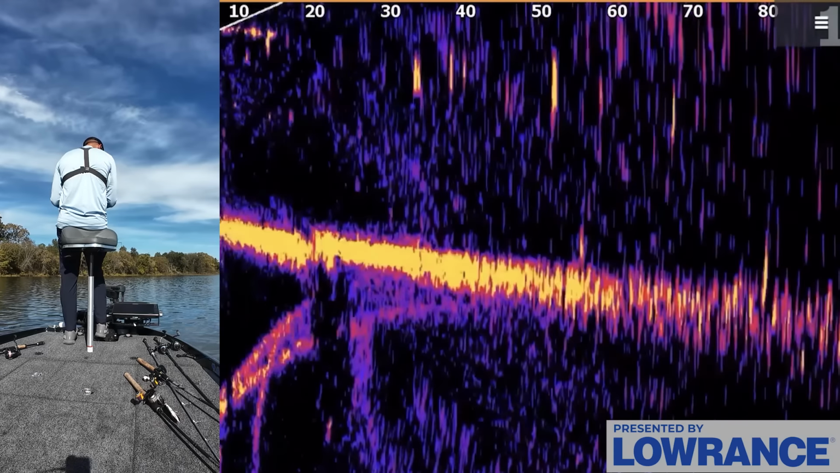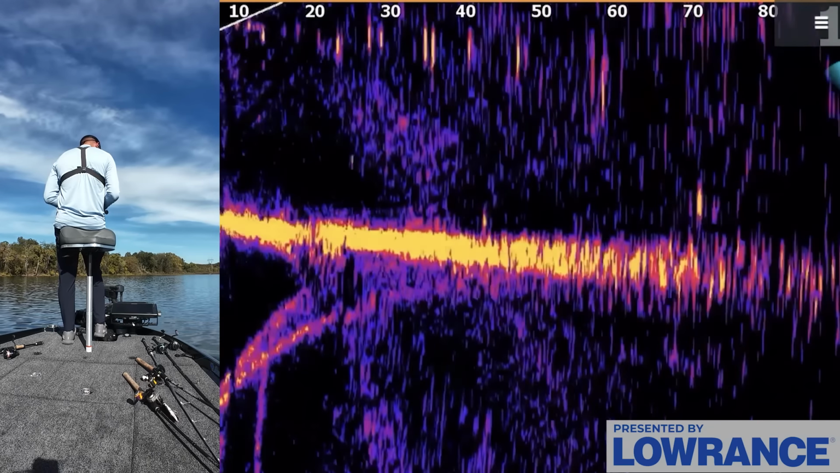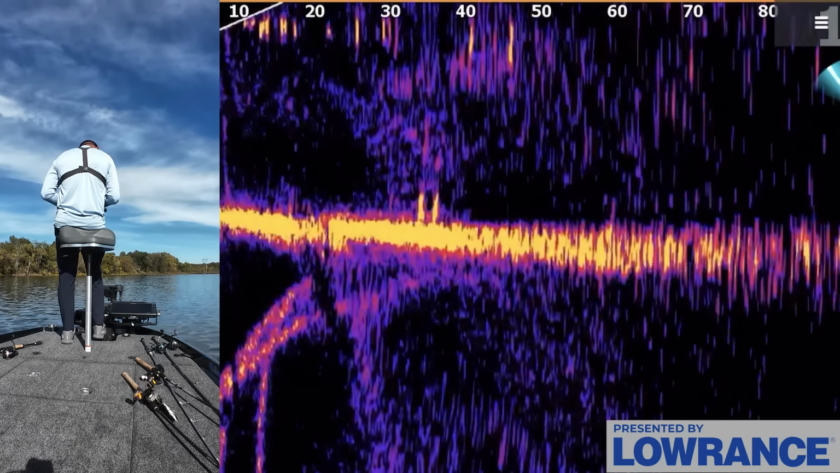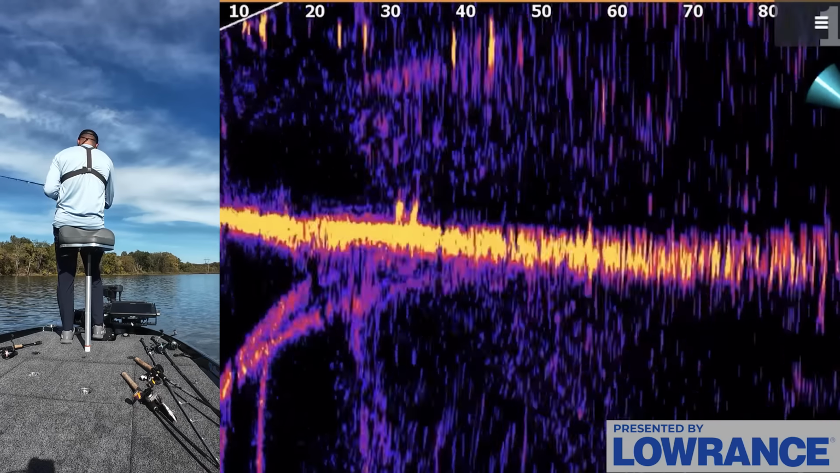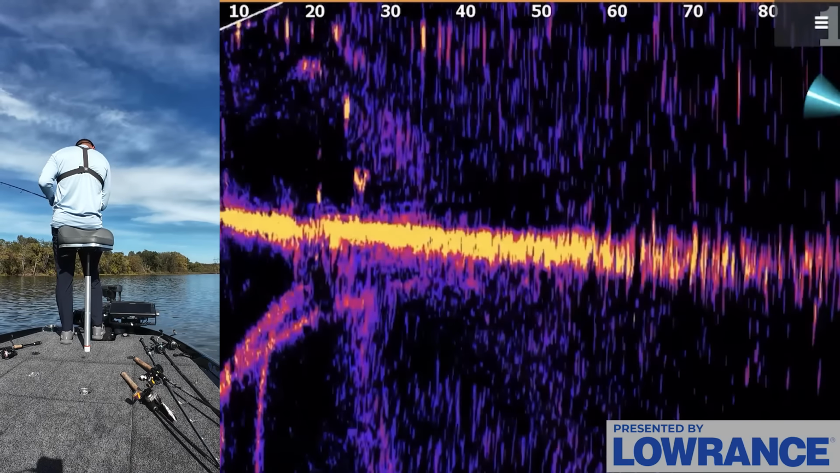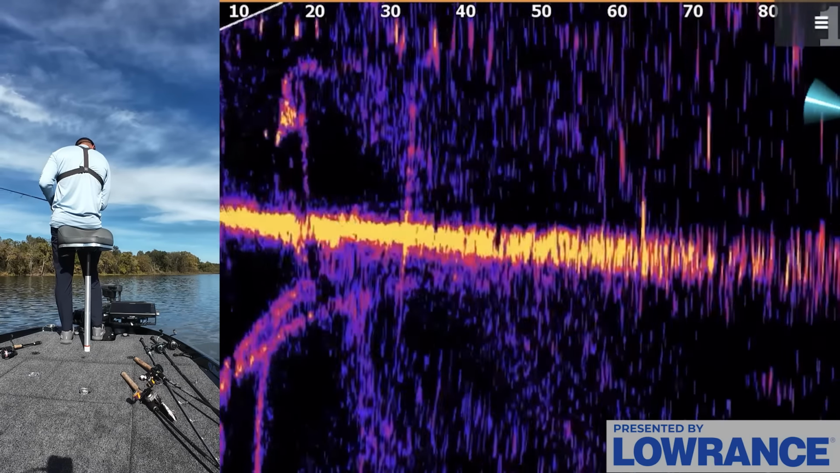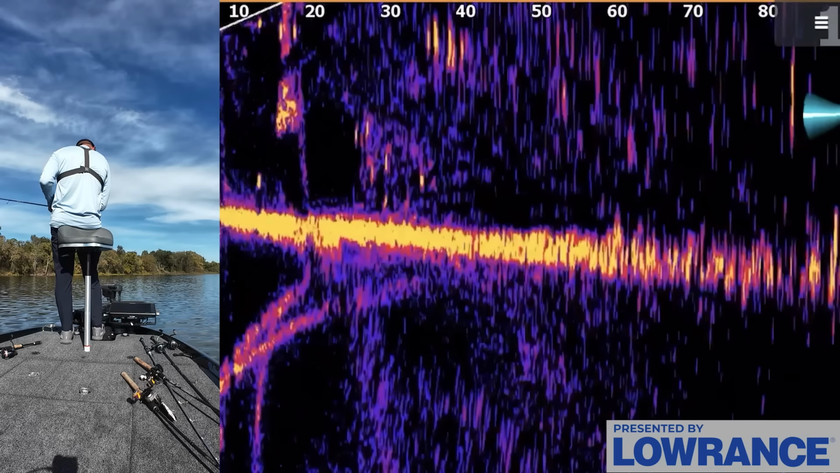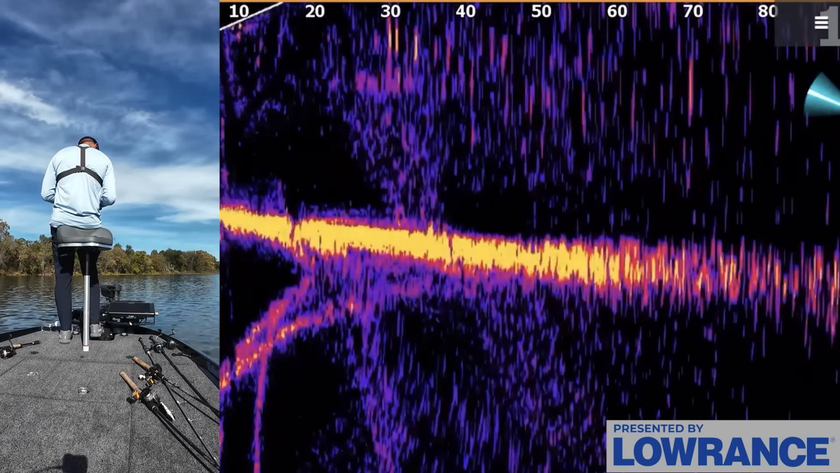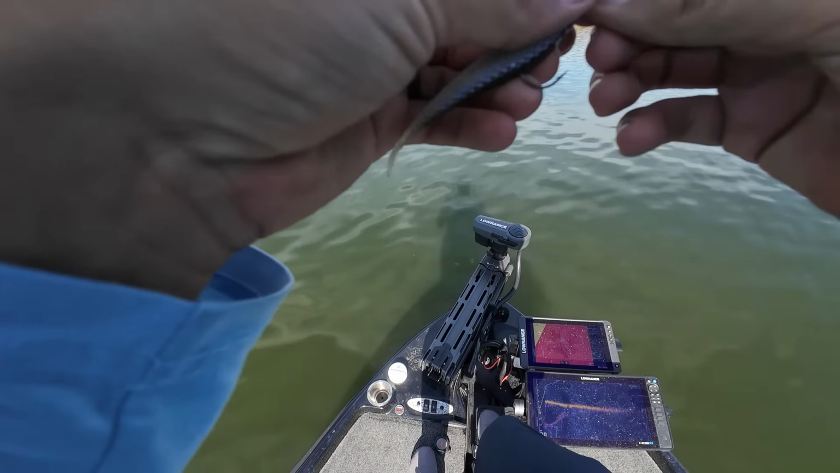Get this re-rigged really quick, make sure we're ready. Couple of fish right there. Missed the cast. What are you two doing down here? Oh my gosh, come on. He came and hit it. He didn't get it though. Little guy. Probably should switch out my minnow here. It's kind of falling apart. Let me see if I can re-rig it.